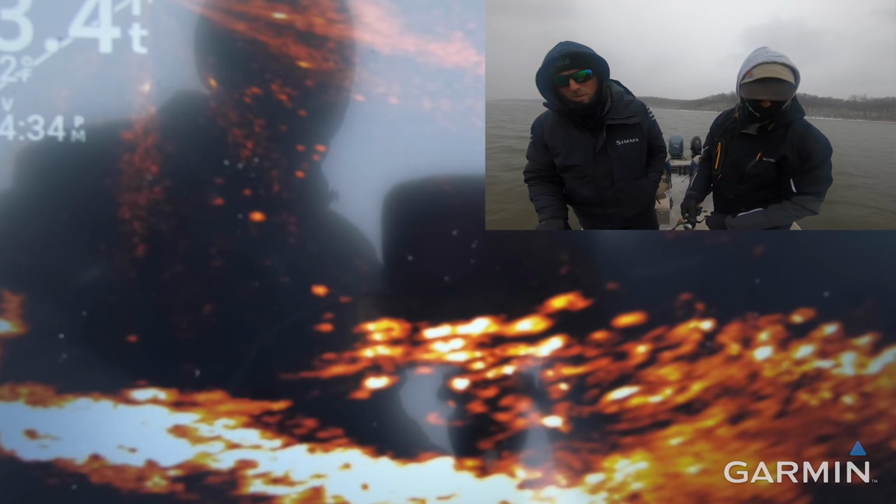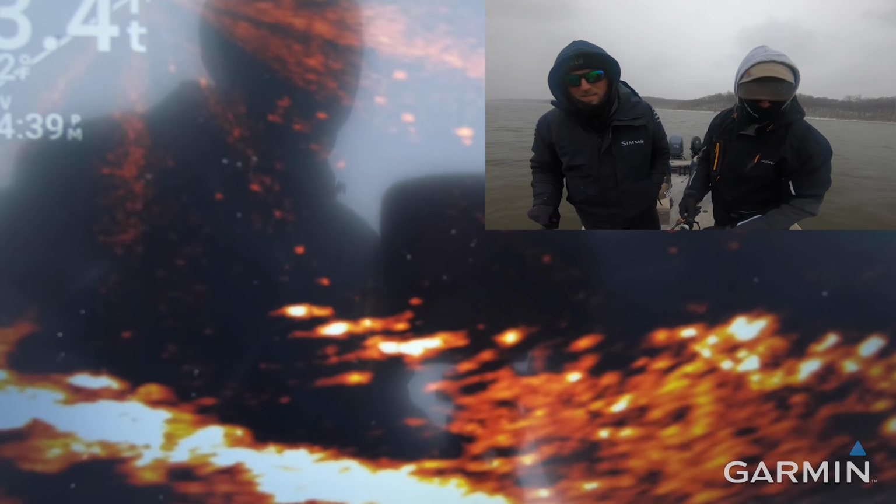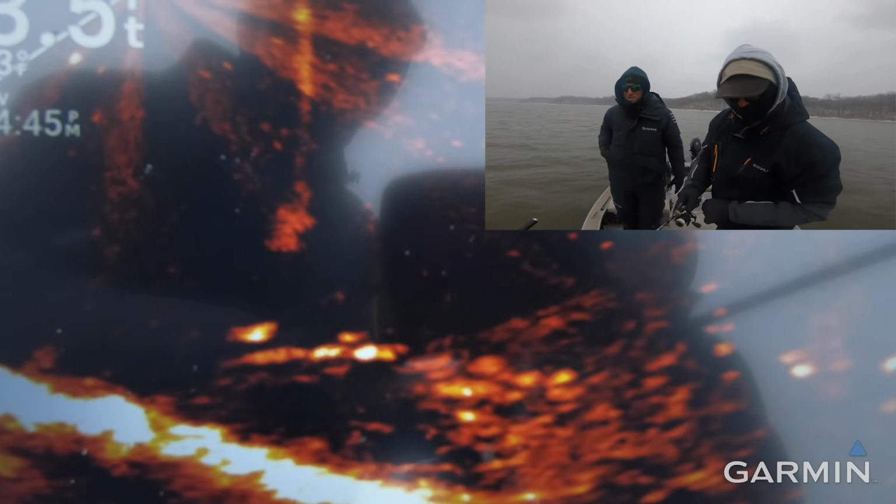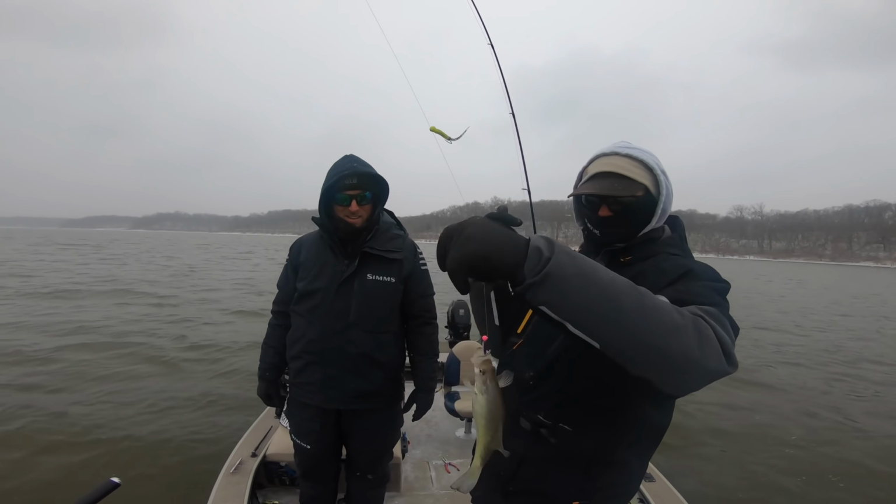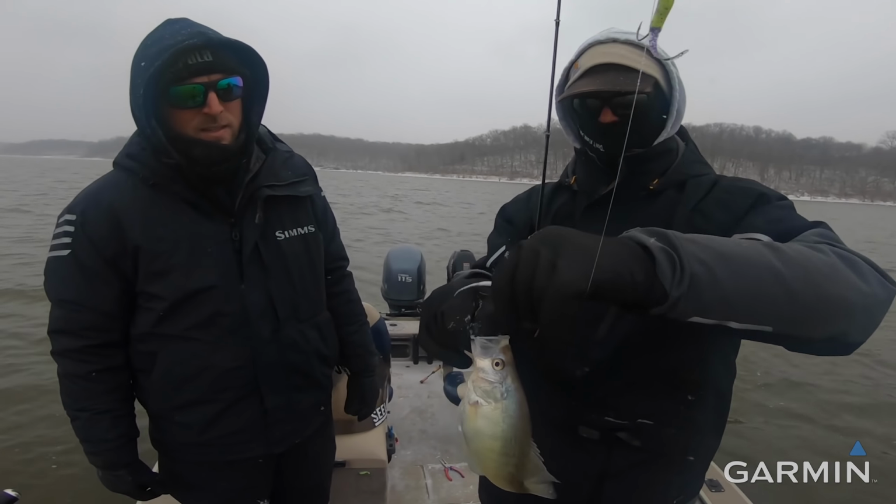Here he comes. Oh. Yep, he's coming. Screaming, screaming. Oh, he missed it. Sucker. Giant. Start reeling. Get him. Big one, dude. Giant. Yeah. There we go. There's your teener. That's the nice fish. Heck yeah. Nice. Purple and white. Purple.